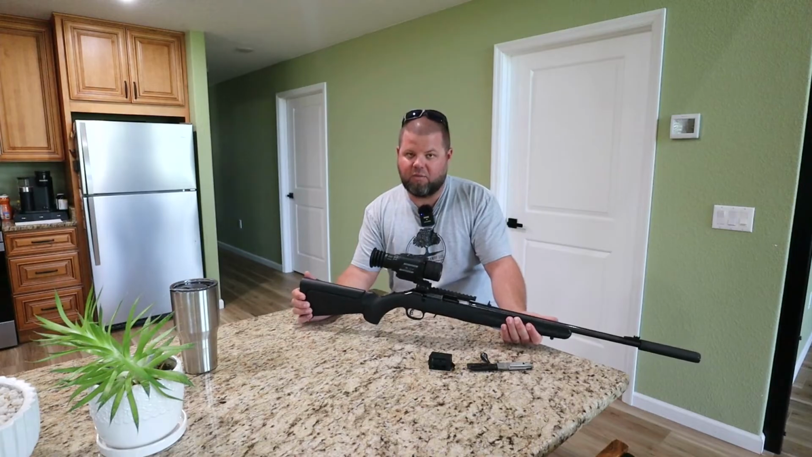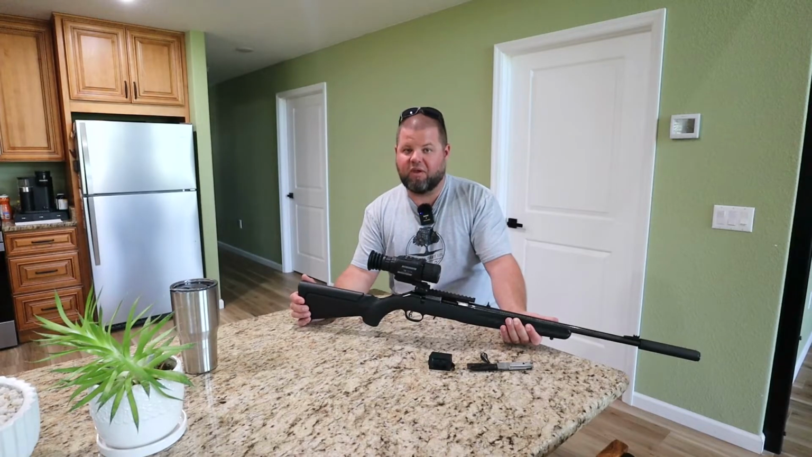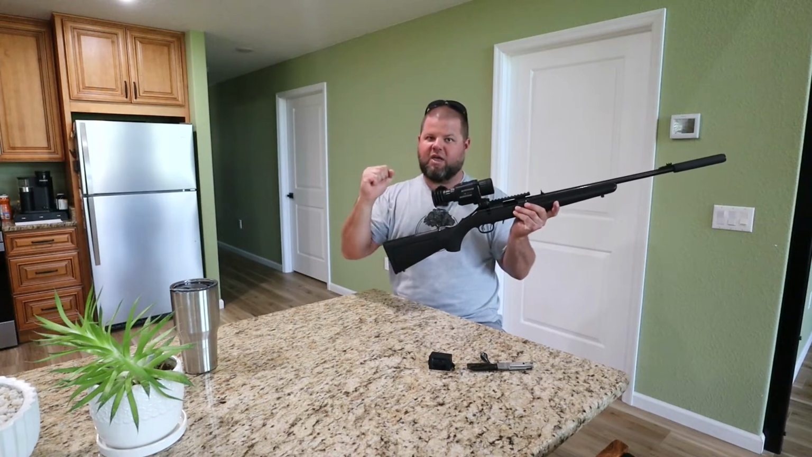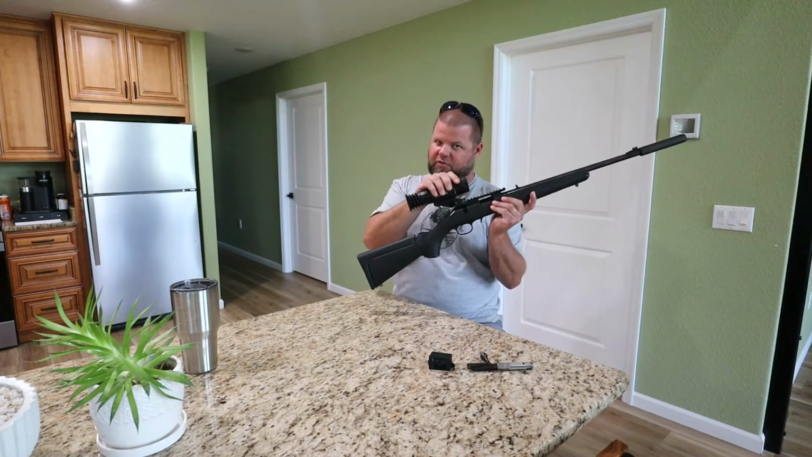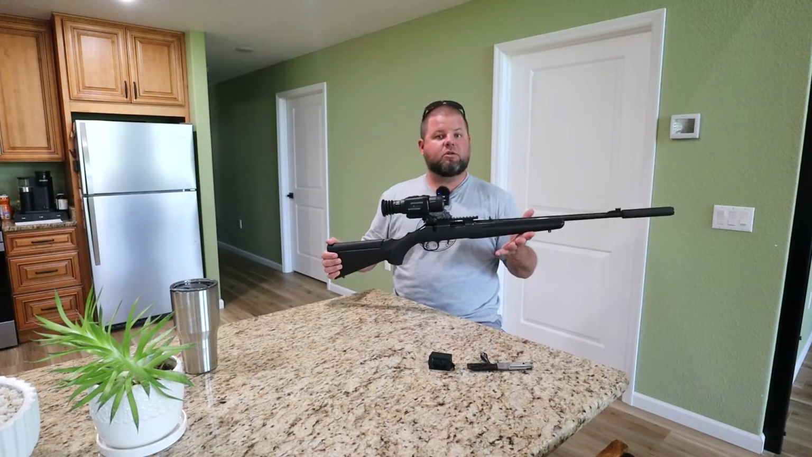And I love the ability to take this off and on and use it as a binocular. I don't think people realize how important the binocular side of things is. Nobody wants to hold up a rifle all night long. Your shoulders start to hurt and your neck gets to cramping. I love the handheld portion of this. I really love that. No issues, no freeze ups, nothing.